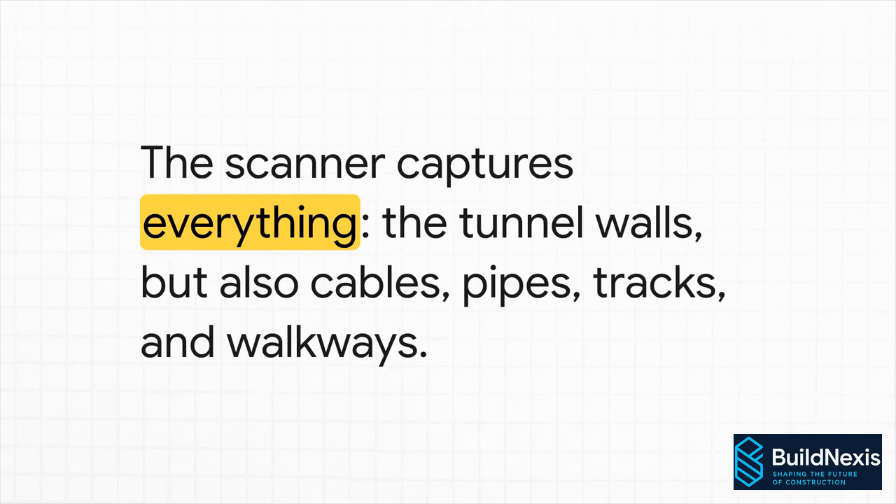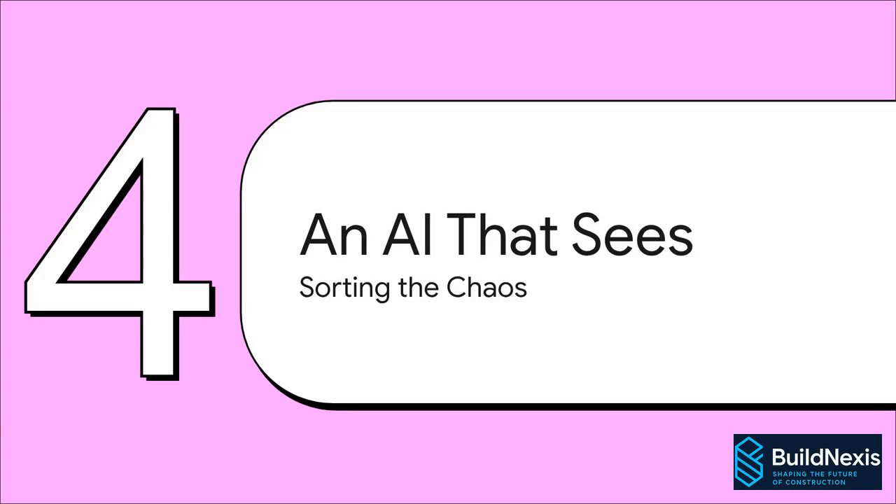The scanner is so good, it captures everything. Not just the tunnel walls, but every single cable, pipe, track, you name it. So the raw data you get back is actually a pretty chaotic jumble. And to find those tiny deformations in the tunnel wall, you first have to get rid of all that other junk. And this is where the software gets really, really smart.